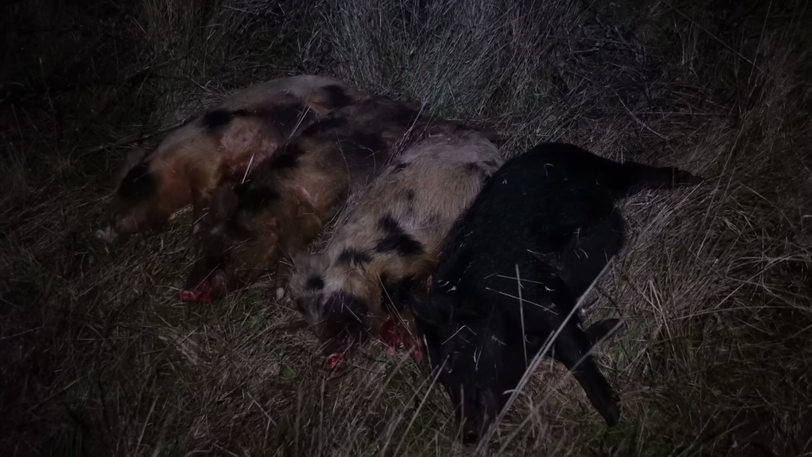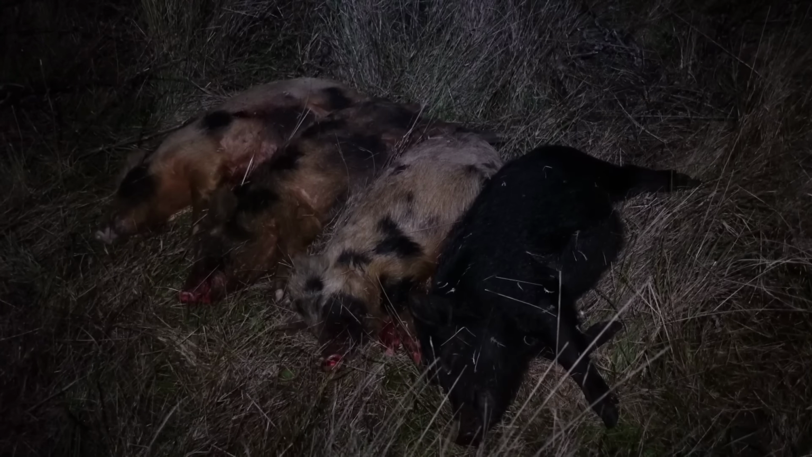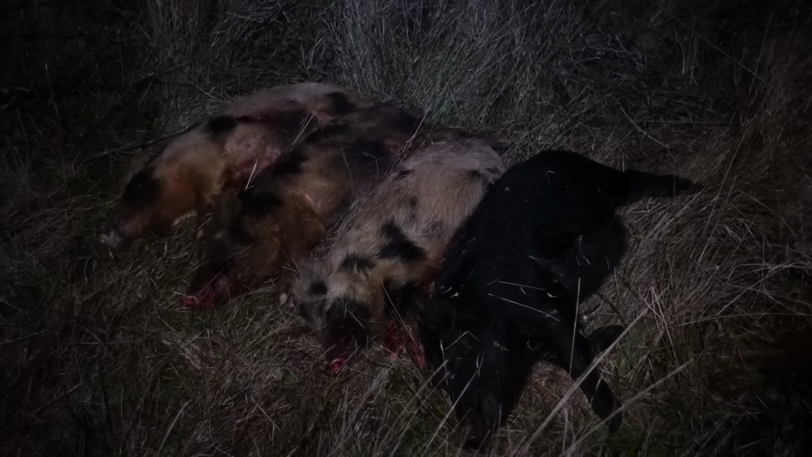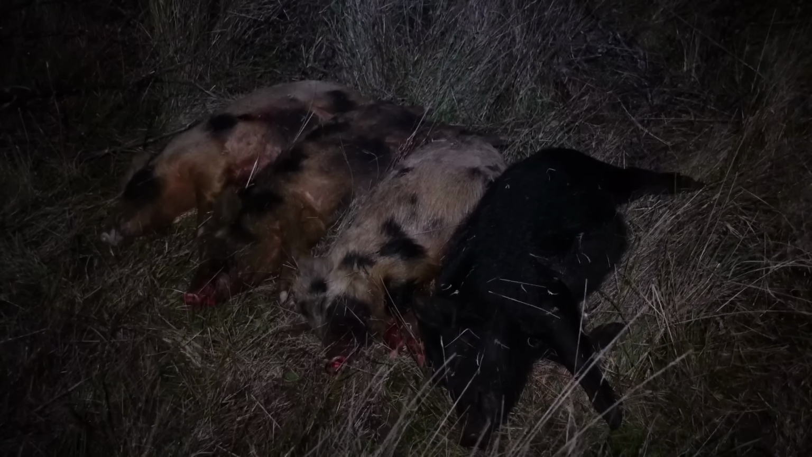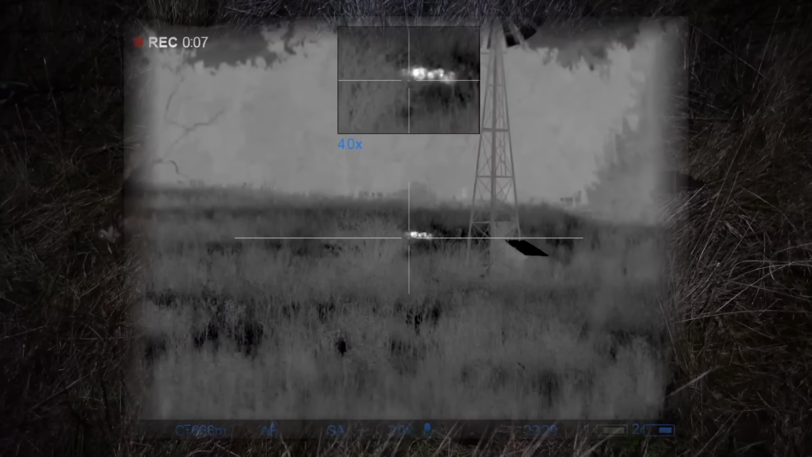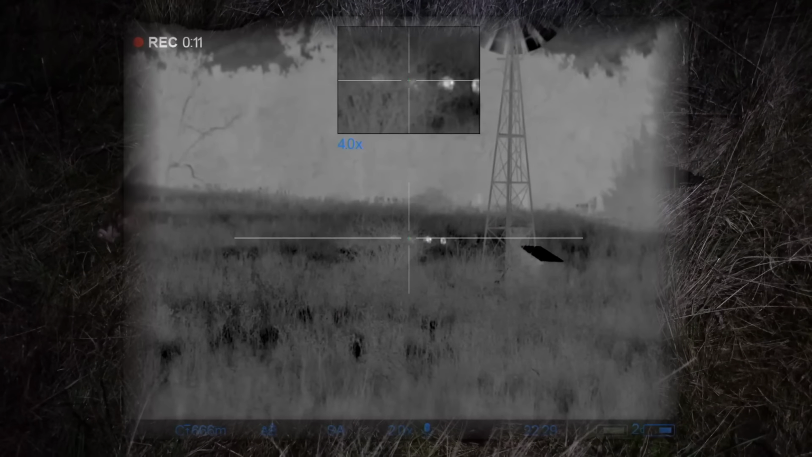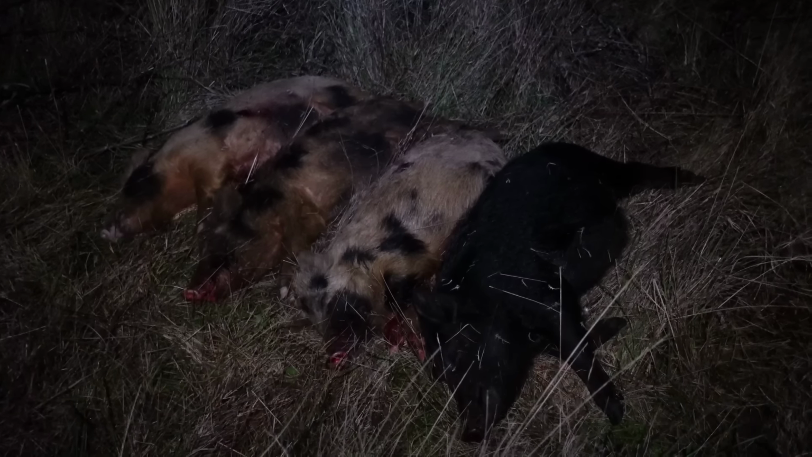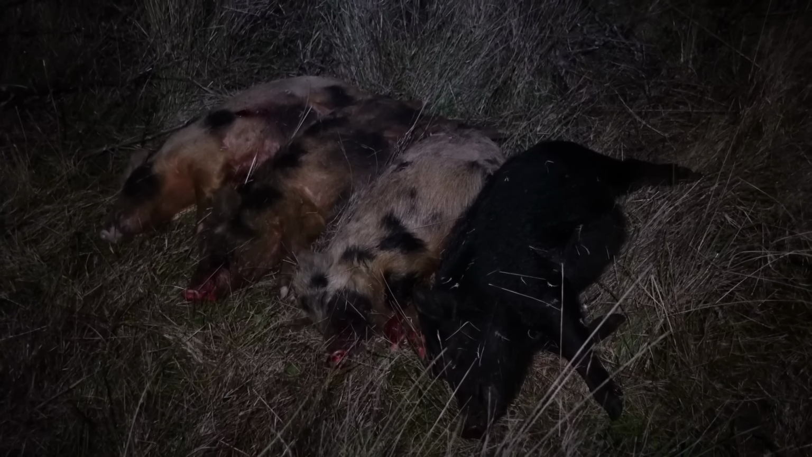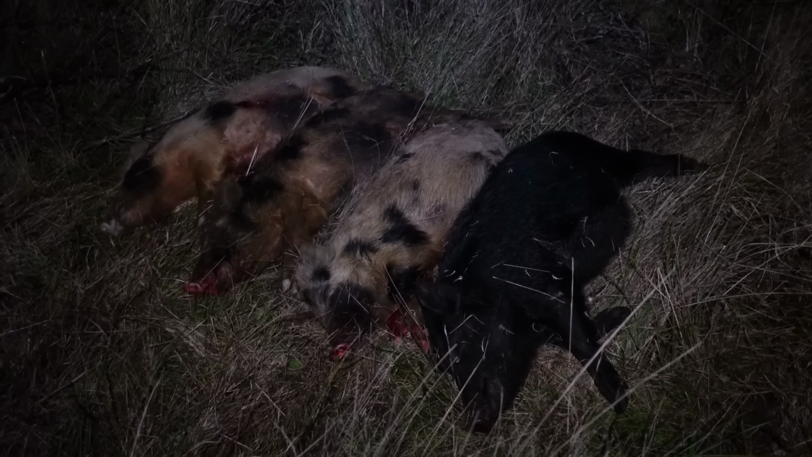That's a really good example of what a little bit of stealth can do. So this mob of pigs I gently pushed off a trough with the bike, rode over a little rise back there, and I saw them straight away in the thermal. They were just on the side of a trough, so they just sort of gently wandered off into the grass. So the bike straight off, grabbed the gun, and I've cut around about 150 metres above them, and then came in from a different angle, and they were just, as you can see in the footage, feeding their way towards the position I was in. So let them get to probably, I don't know, 40 metres, and yeah, you saw the result.